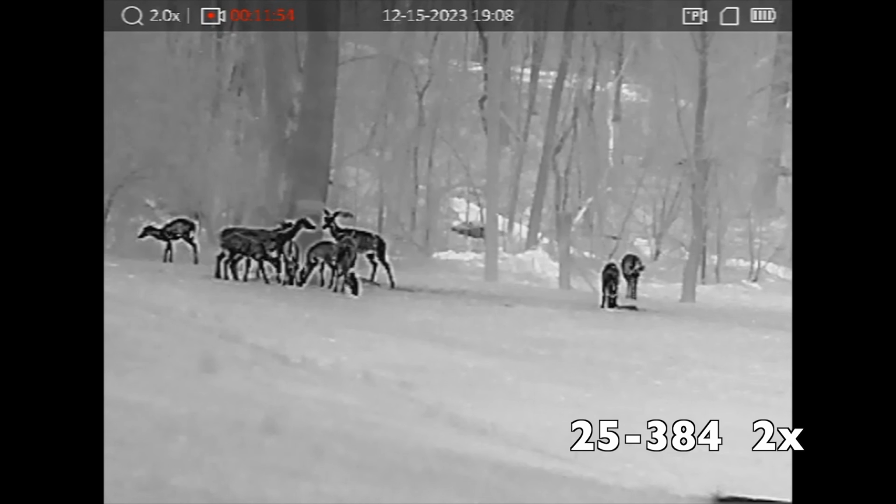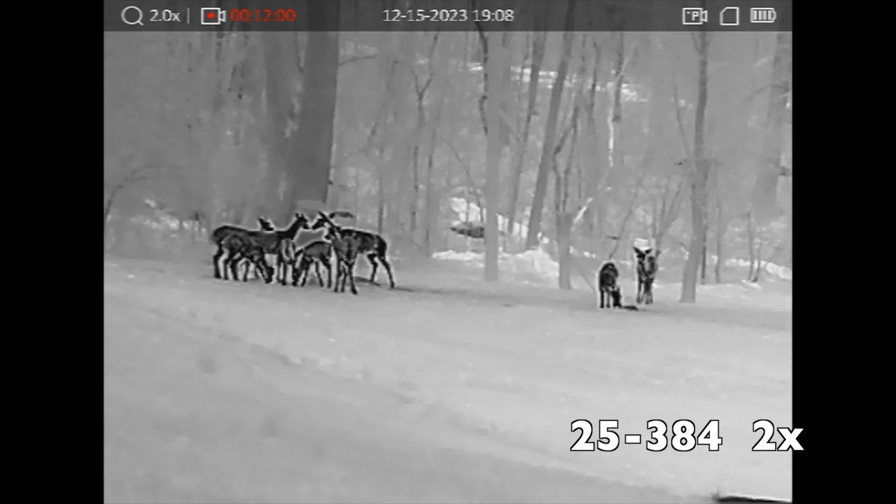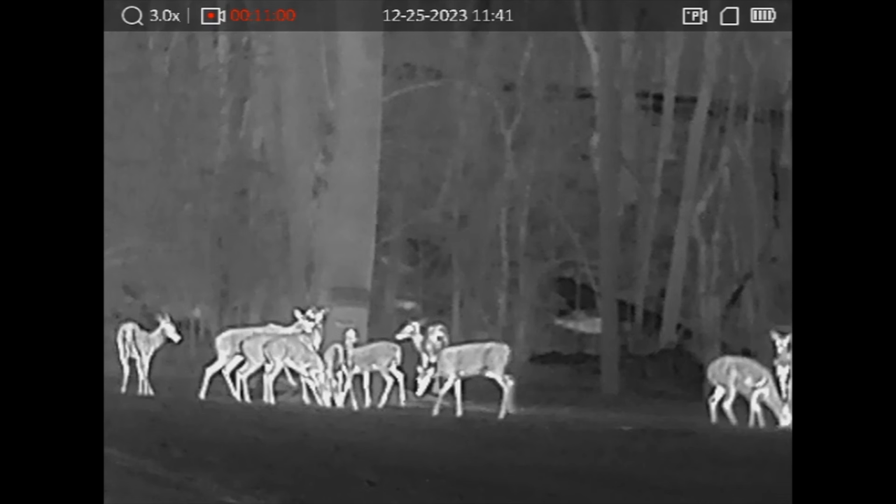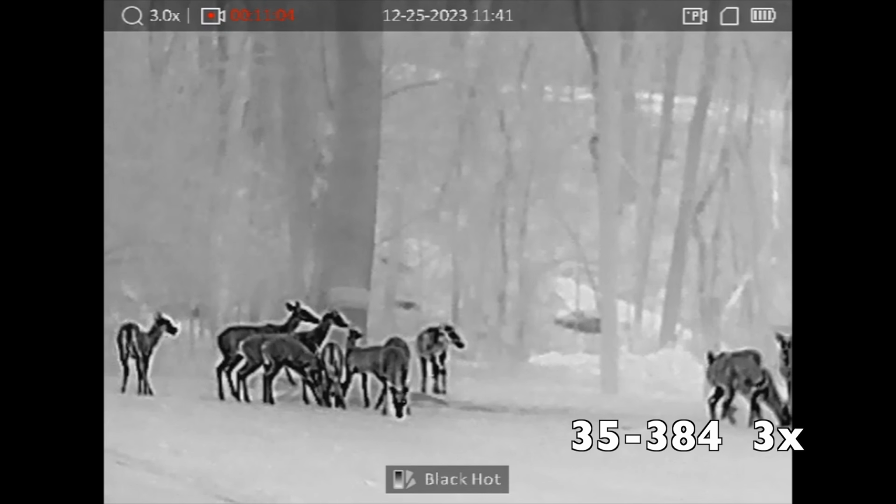Thermal is a huge tactical advantage and lets you see a lot of things that you might miss otherwise. If you've been on the fence about thermals, or if you've been messing with thermals for years, the Rattler V2 is a very capable unit, delivering everything the shooter could possibly ever want and a whole lot more.